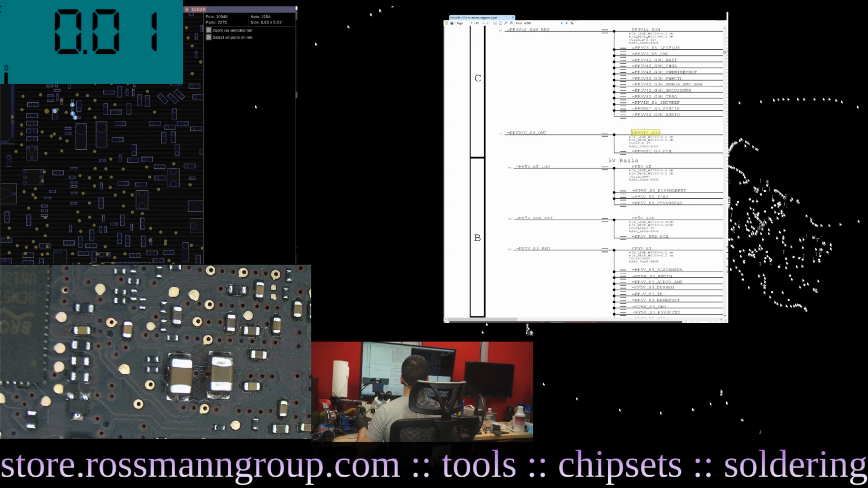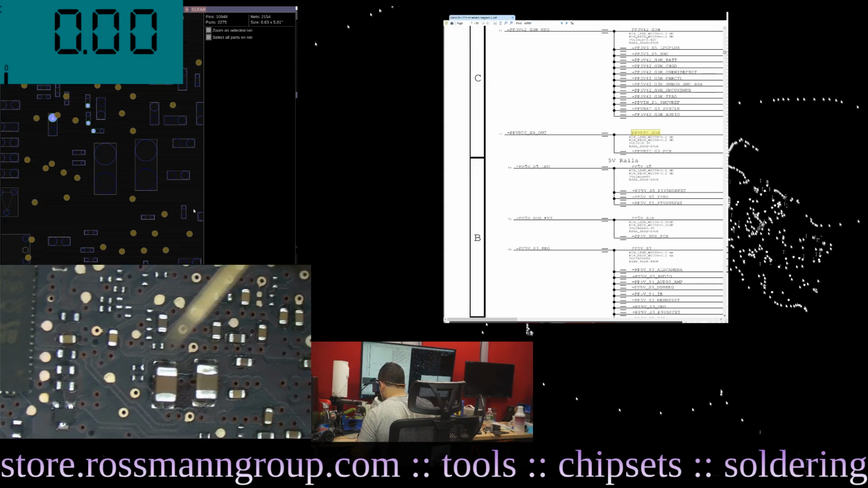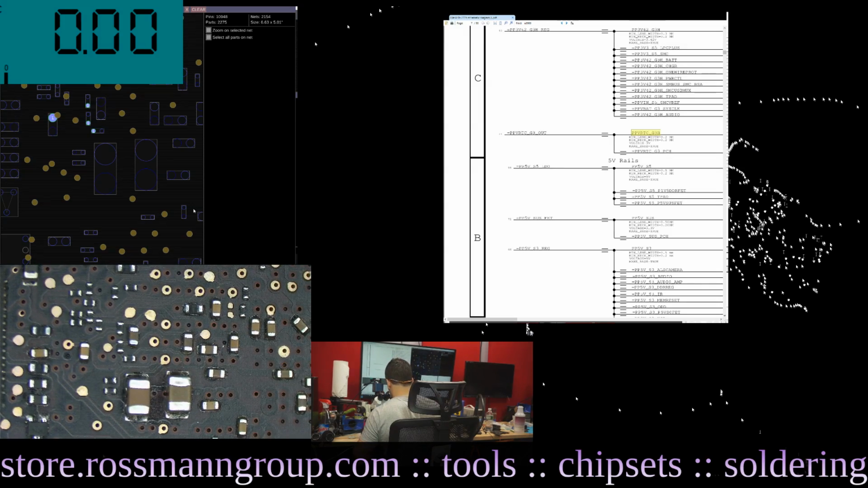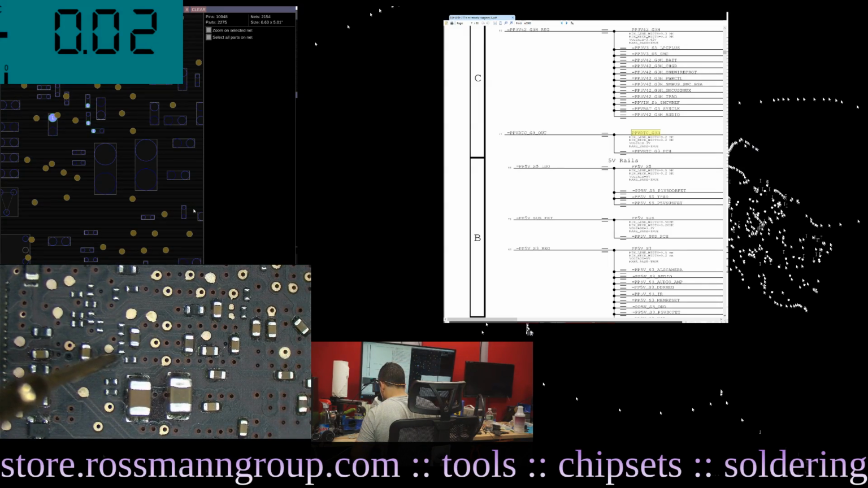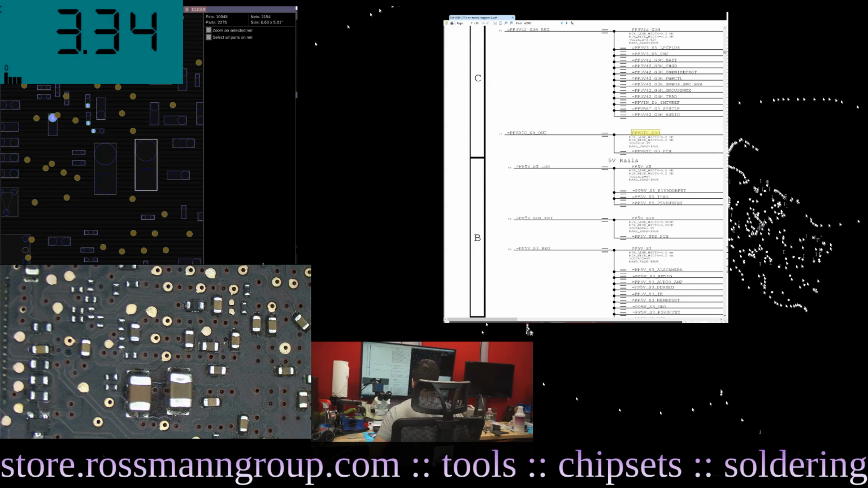And where is that section where we're supposed to see that? So you got two big caps, these two, and at this intersection we should see PPVRTC_G3H, which according to the schematic is 3 volts, and we're getting 3.3.